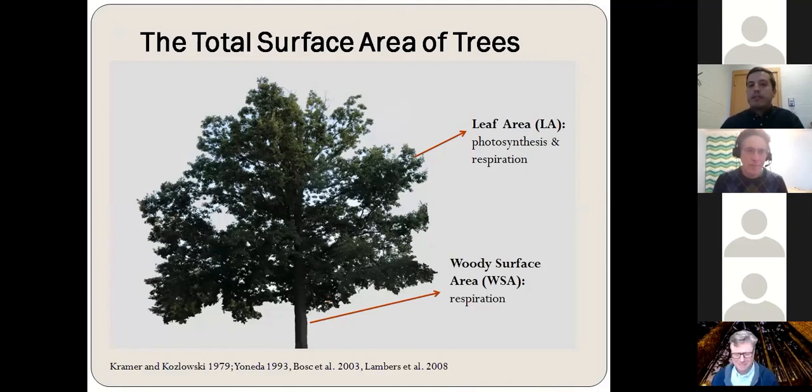The total surface area of trees consists of two main parts, the photosynthesizing part and the non-photosynthesizing part. So the photosynthesizing part is actually the leaf area that relates to the physiological processes of photosynthesis and respiration.